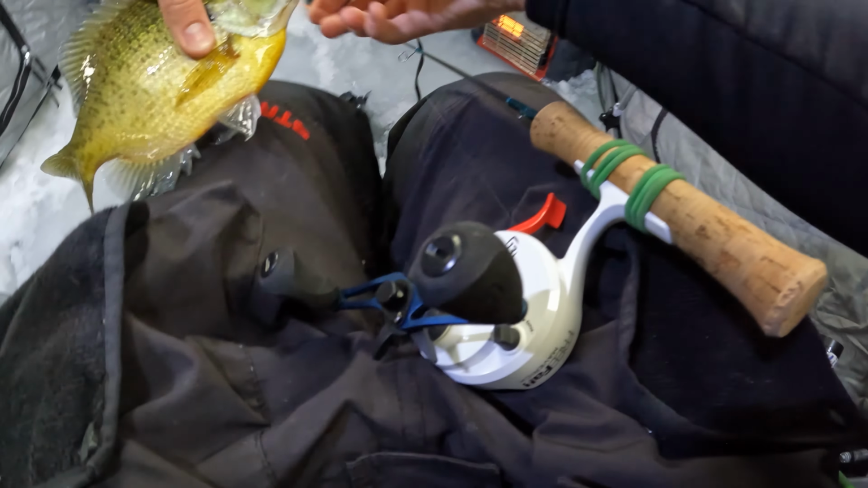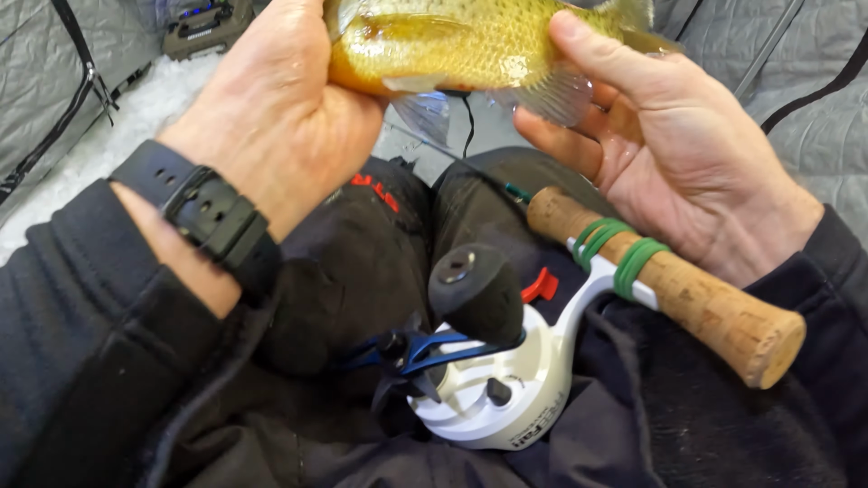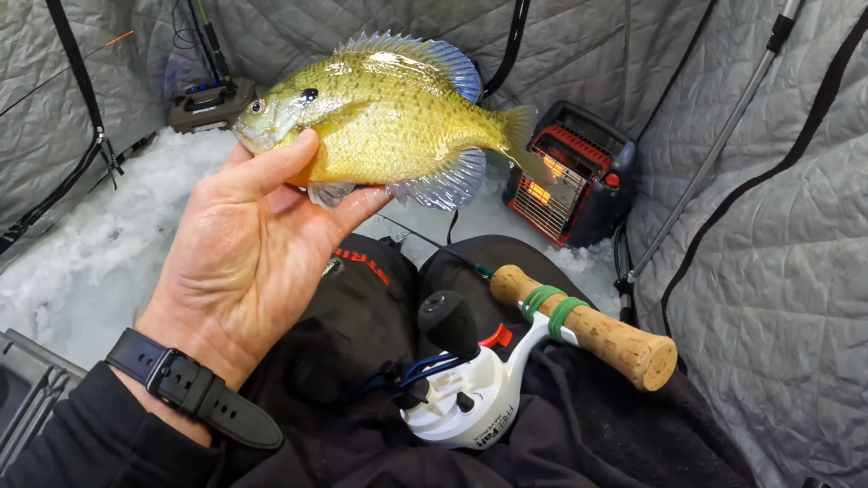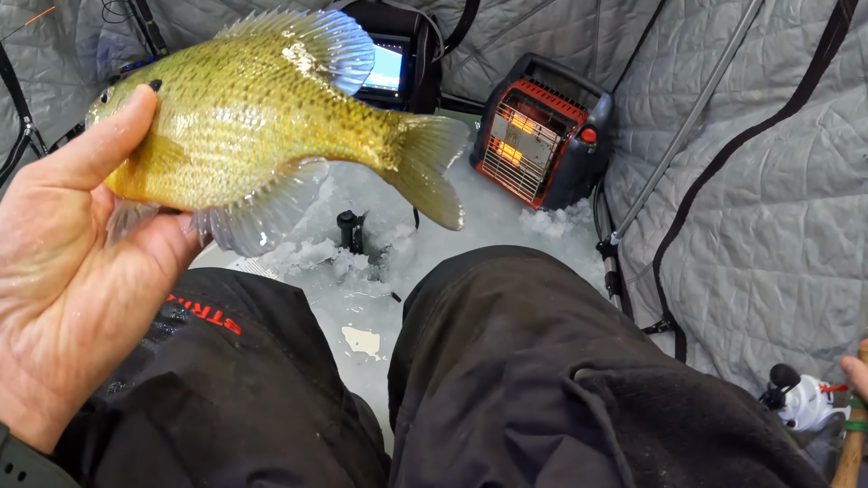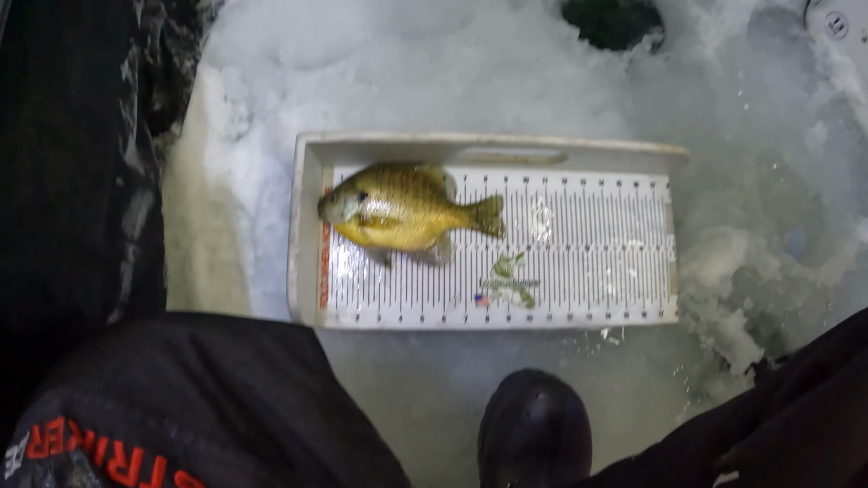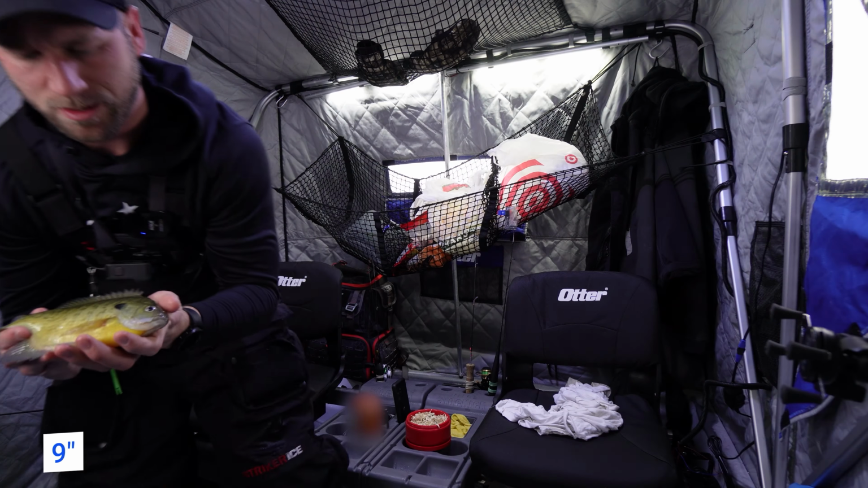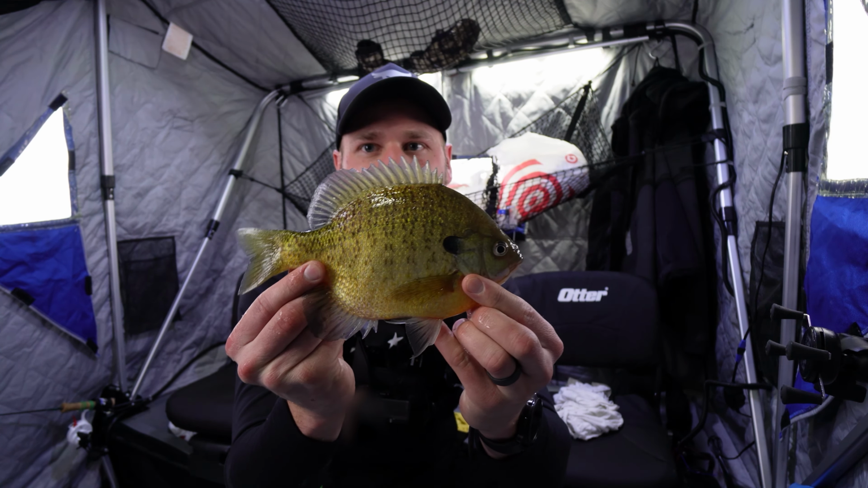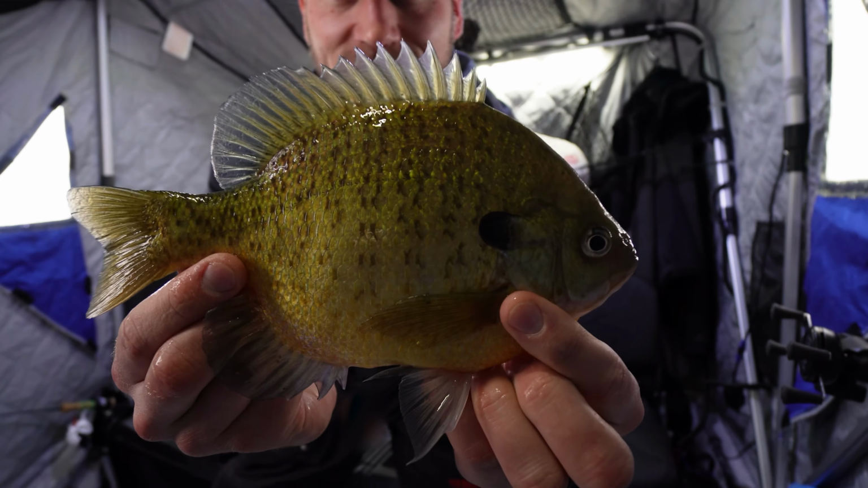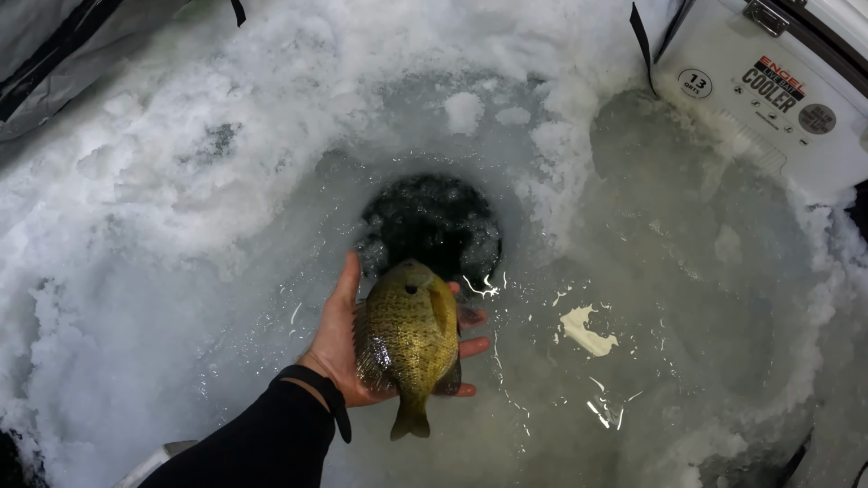Oh, ho, ho, ho, that's a pancake, buddy. That's a pancake. Look at this guy. Woohoo, buddy. That's a pancake. Woo. All right, let's get a measure on this guy. That's a 9-inch bluegill. 9-inch bluegill all day. That's a great fish. 9-inch bluegill, baby. Very nice. All right, nice bluegill, 9-incher. We're gonna let her go. Go on, buddy.